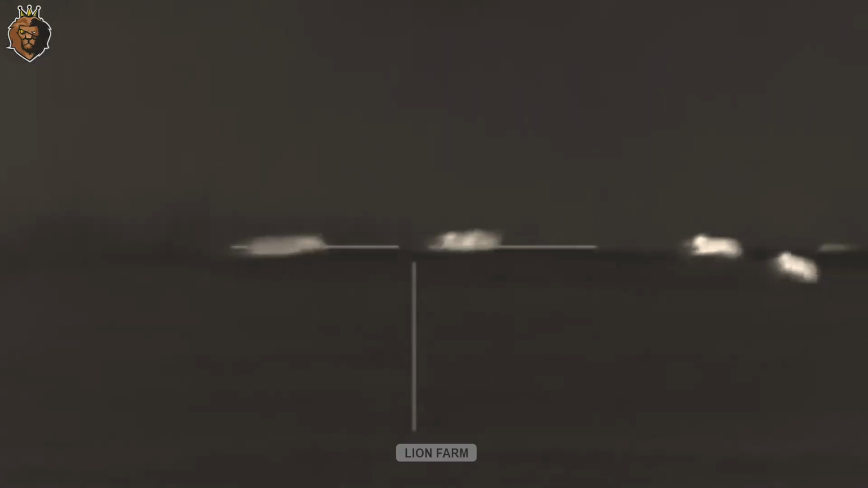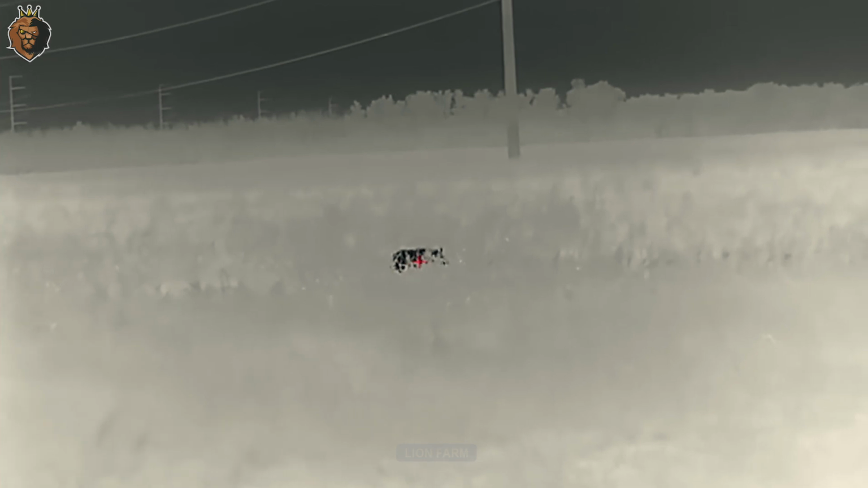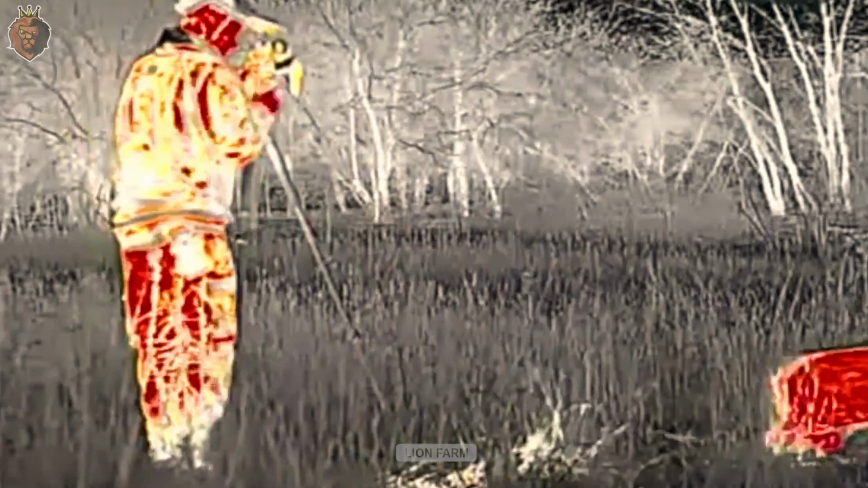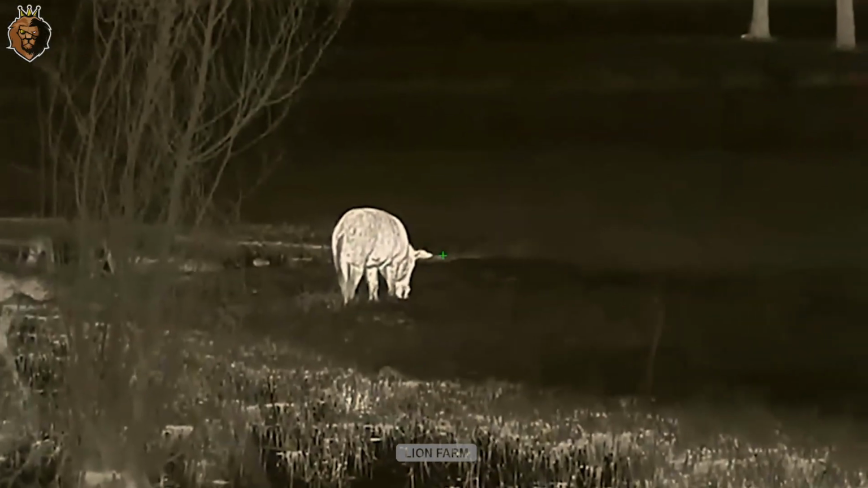As the hunt nears its end, Ronald maintains his form. Another herd appears. He quickly identifies his targets and fires. Several more boars are taken down. It's truly a bountiful night, made possible by excellent preparation and superior hunting ability.